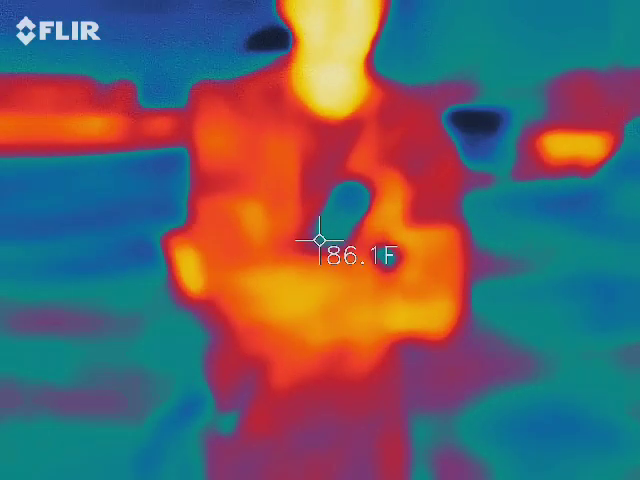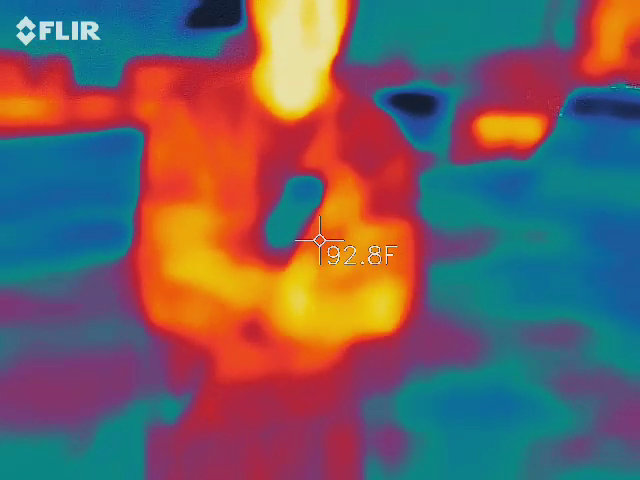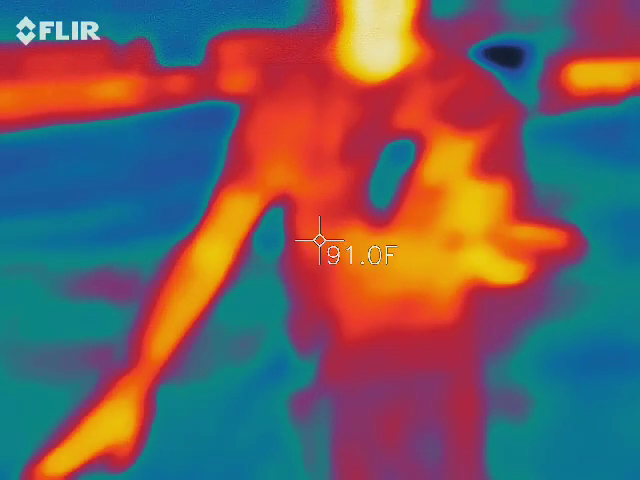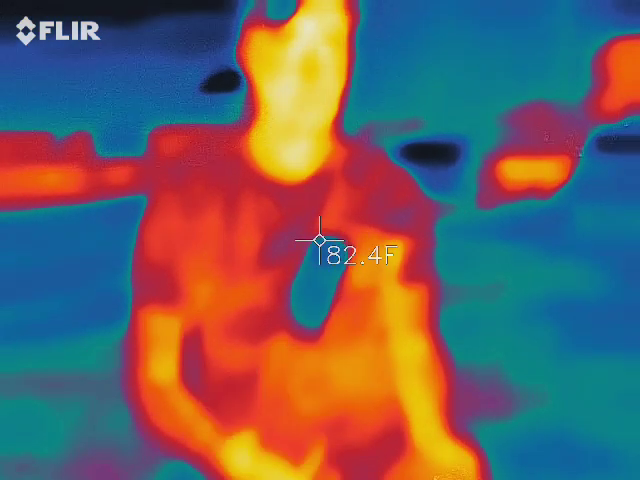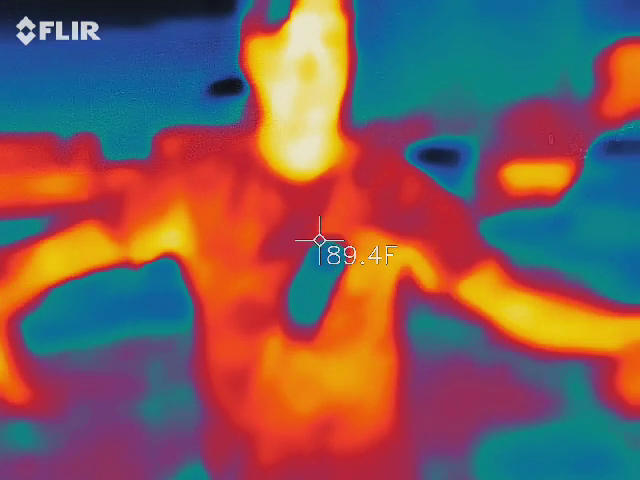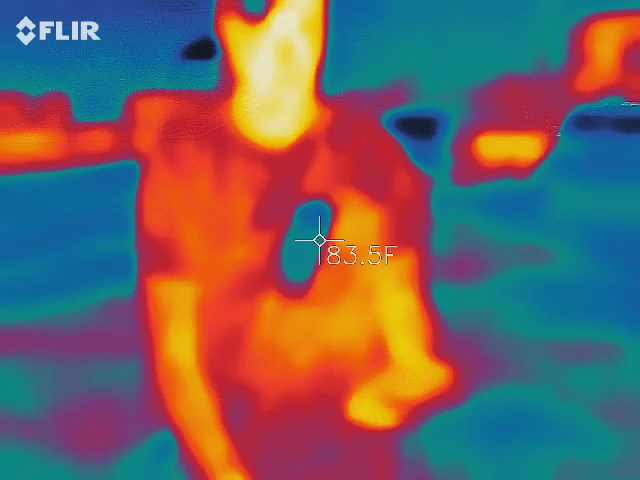So if you see something grow in heat, just like I told you, it goes somewhere else. So if this grows in heat, this drops in temperature. Law of thermodynamics. Exactly. So that's law number 2. If you actually see something grow in heat in a very short amount of time, I don't want you to lose focus on it and try to find a cold spot. You'll never find it because it could be just dissipating in different areas. So really focus on that area growing in heat.